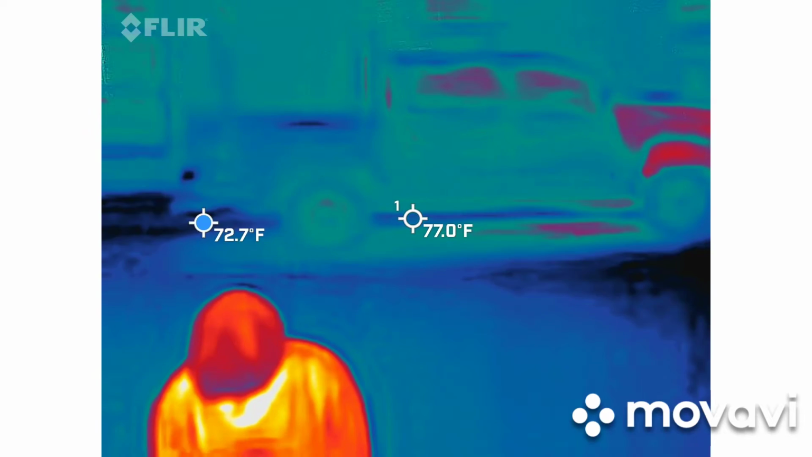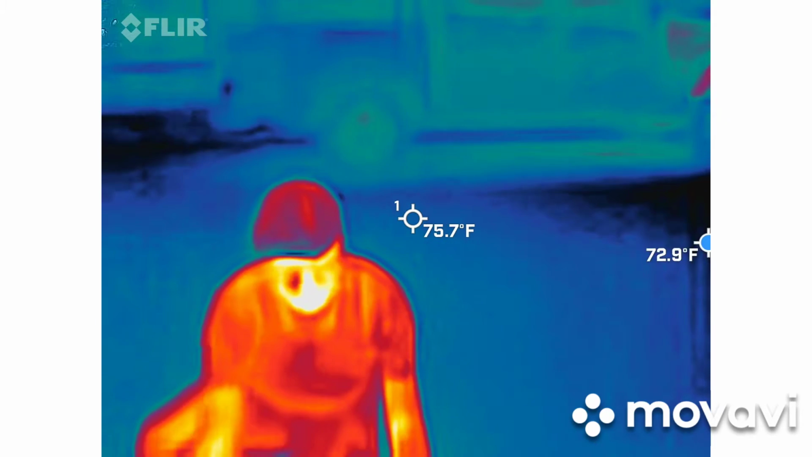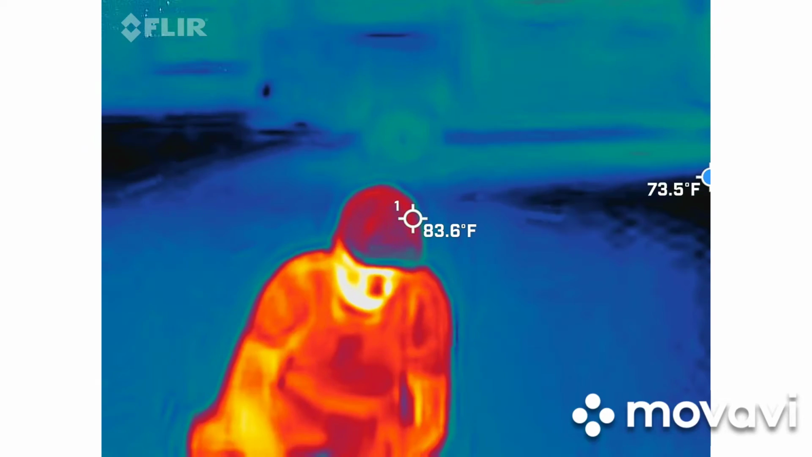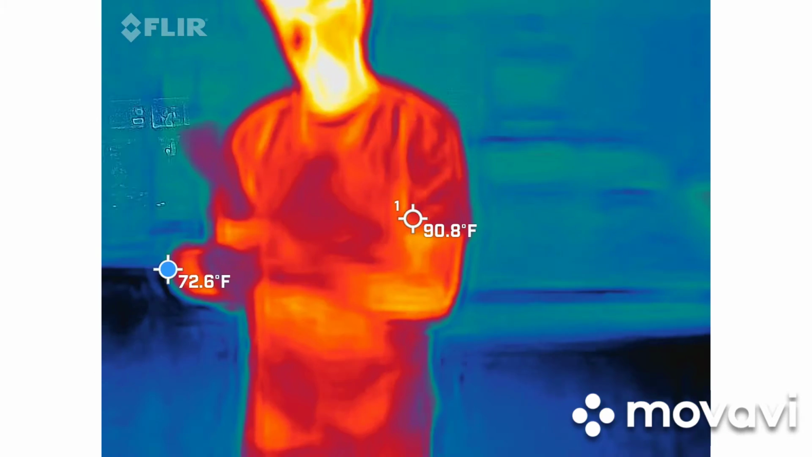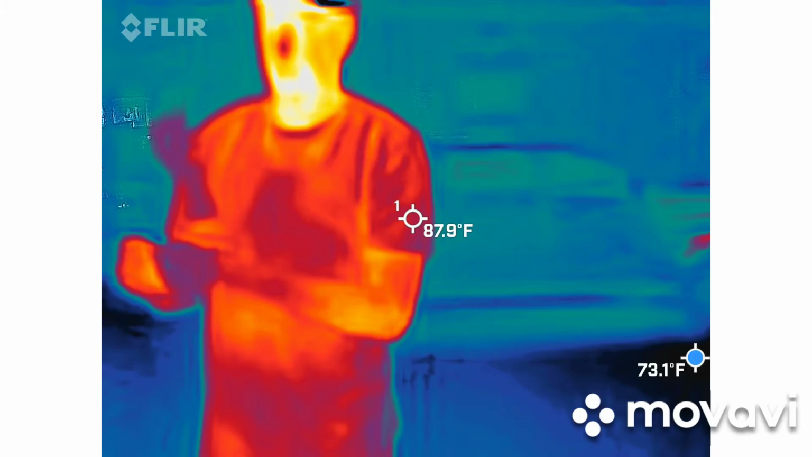Let's see here. How do I want to go about doing this? Let's get into the next camera. Just for a brief moment. Just so that we have a camera on each crew. Are you right or left-handed? Right. Perfect. Okay, so let me demonstrate what this guy does here.